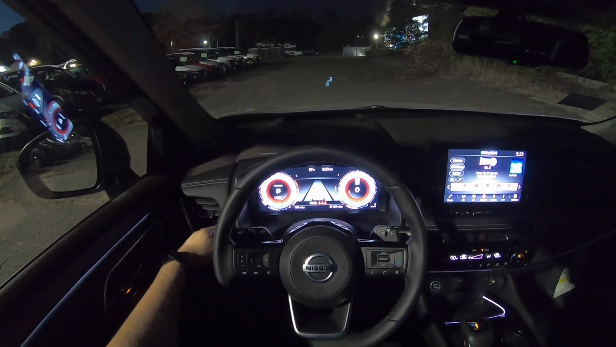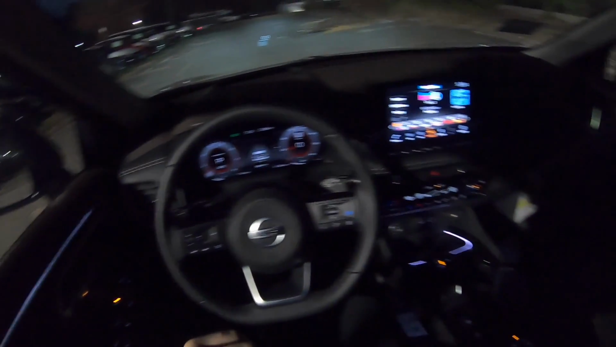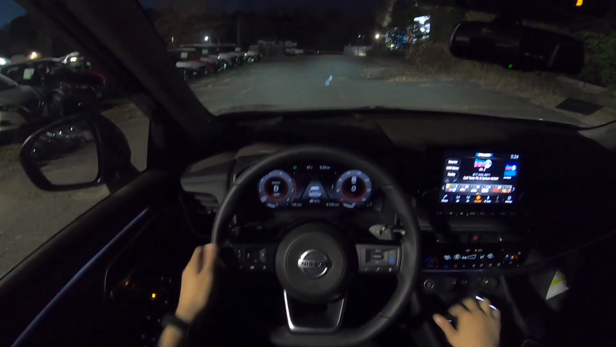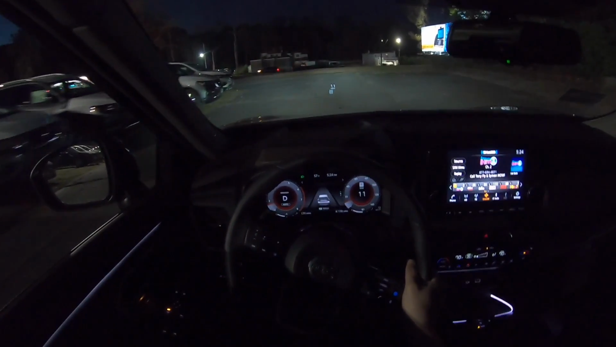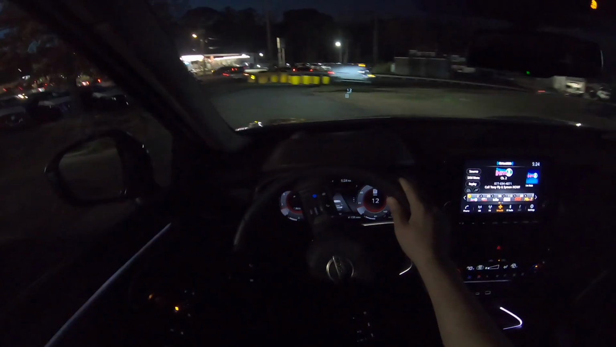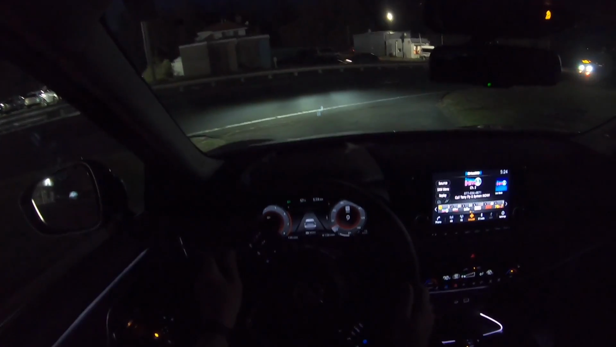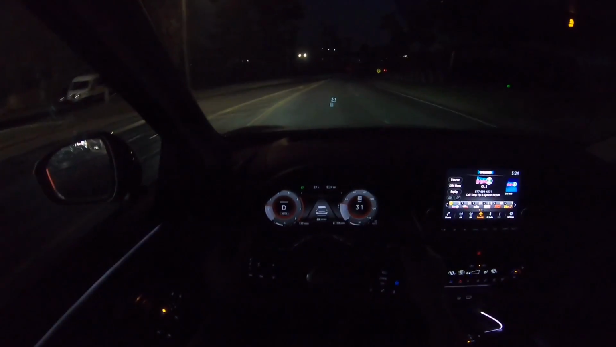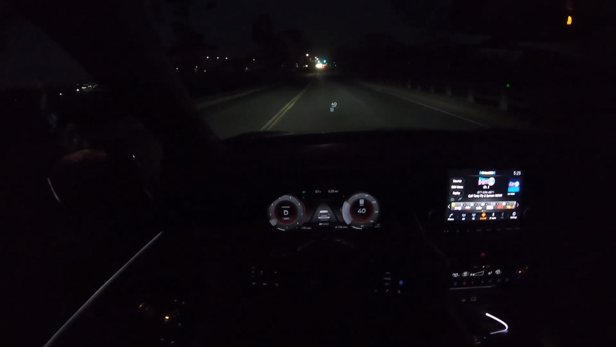Alright, let's go ahead and take this Nissan Rogue on a test drive and see how it does. Alright, so driving the Nissan Rogue 2021, it was completely redesigned for 2021.